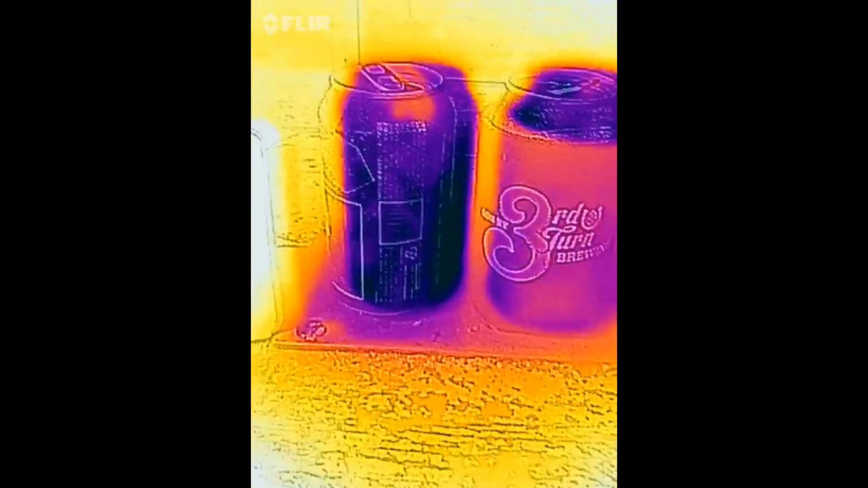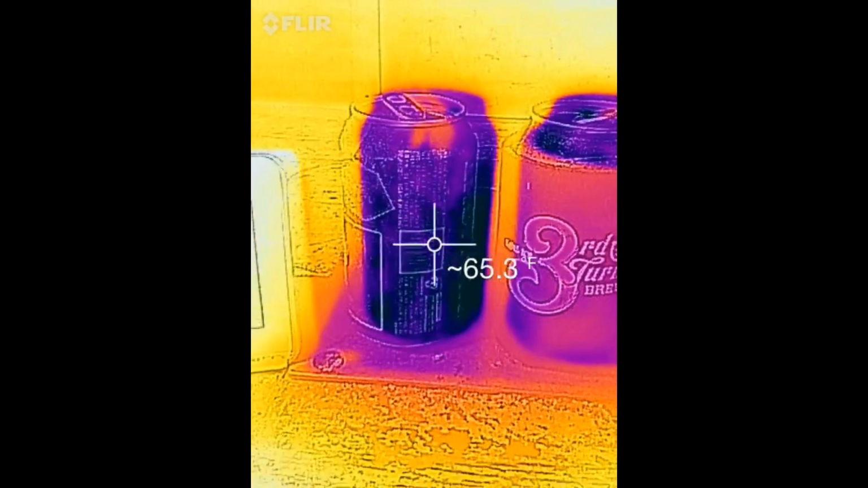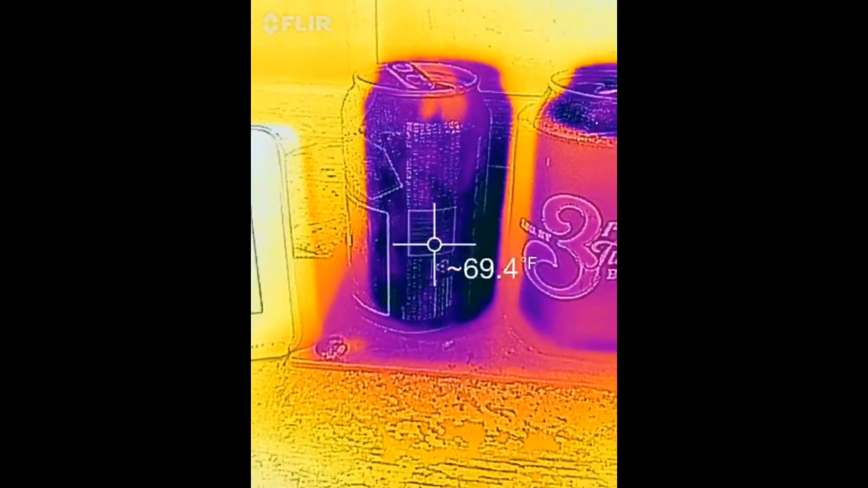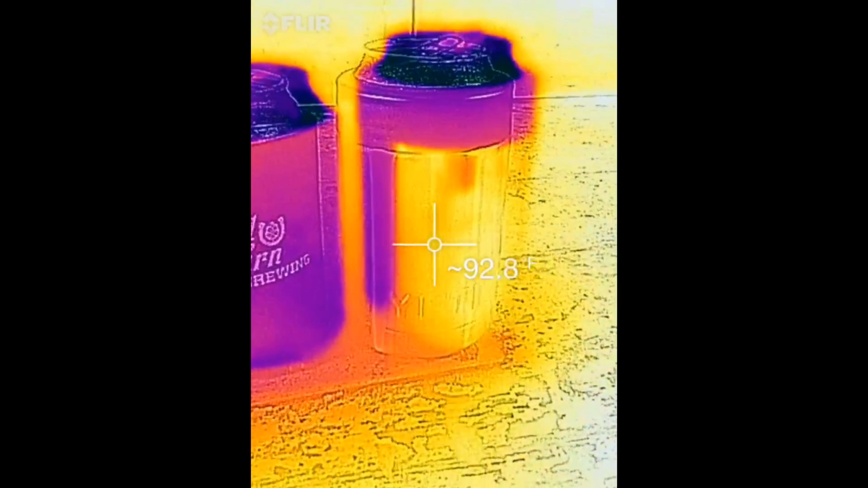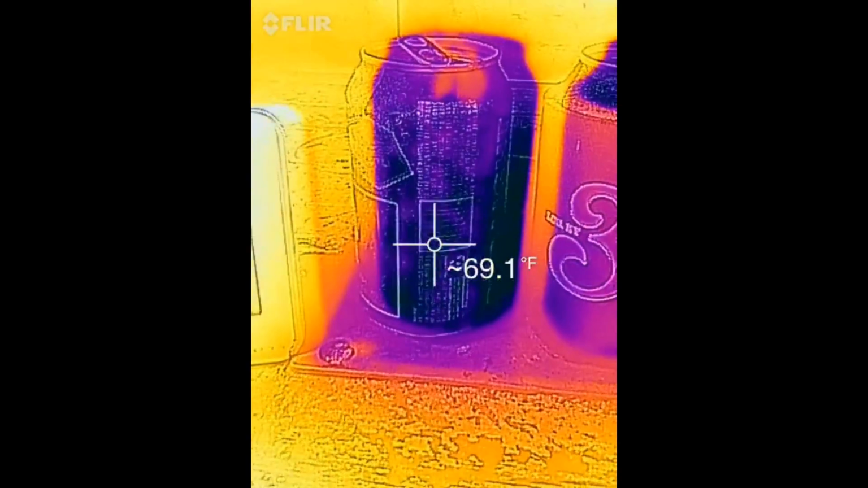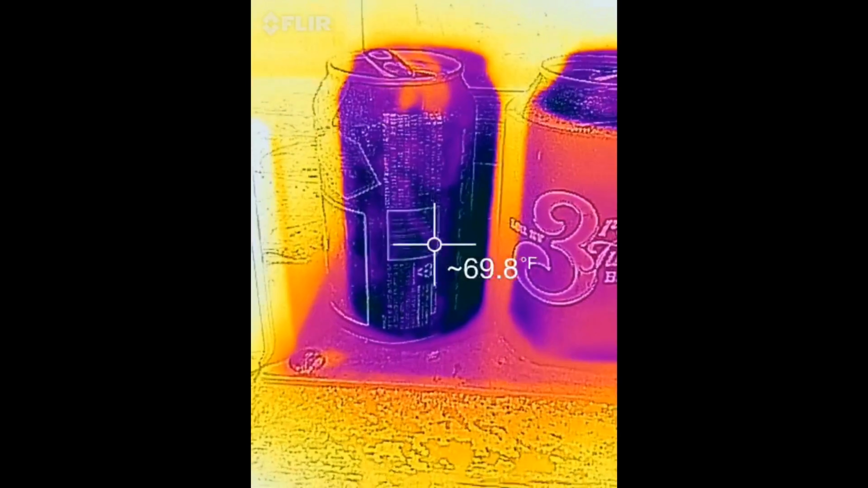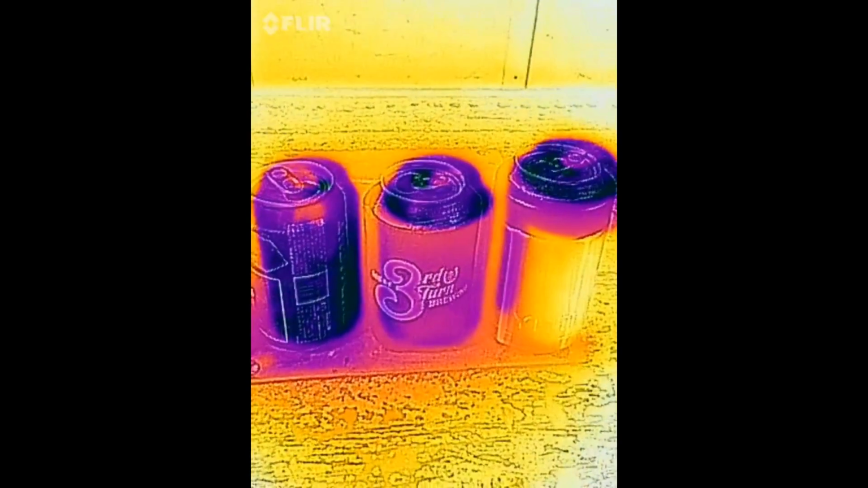Now the naked can is just getting battered by this heat right now, just under 90 degrees. So the outside of the can is showing 70 degrees versus the YETI is showing 92 degrees on the outside, but that's because it's keeping the heat on the outside and the cold is not escaping like in this can. I'm curious to see what it will be at the 30-minute mark, but for now I just wanted to get a look and see exactly what's going on with this heat transfer, and it looks like the YETI is doing a pretty good job.